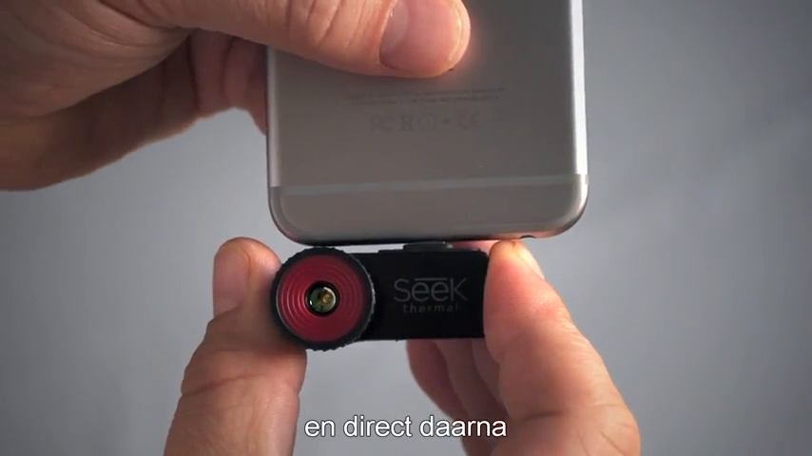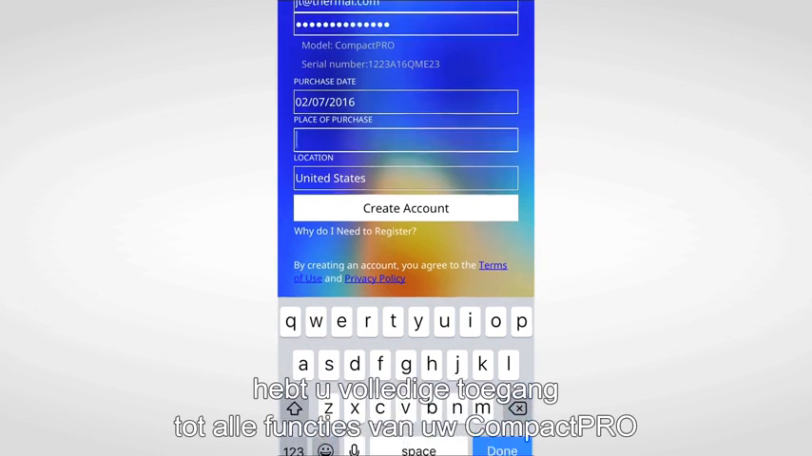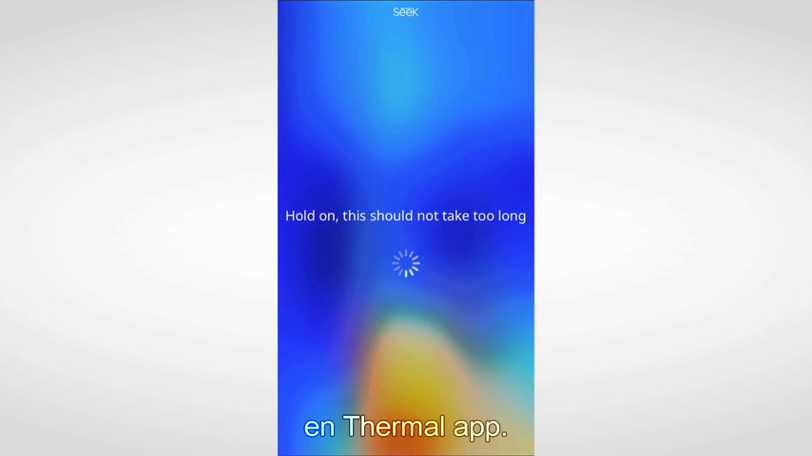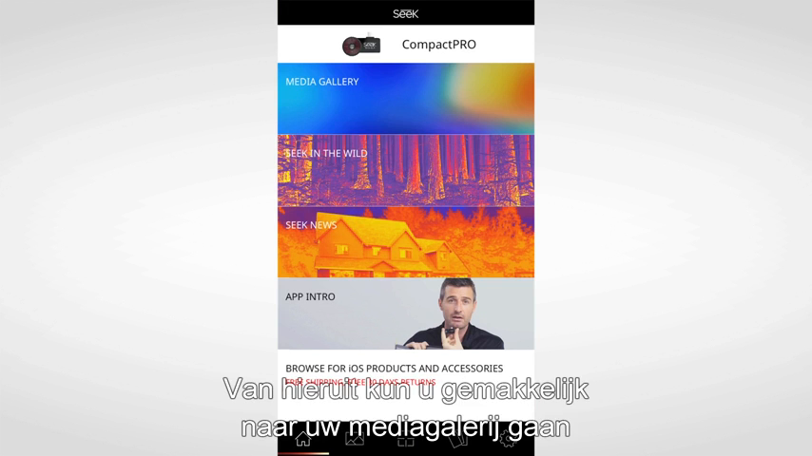And the first thing that'll happen is you'll be prompted to register the product. Once you set up an account, you'll have full access to all that your Compact Pro and the Thermal app have to offer.